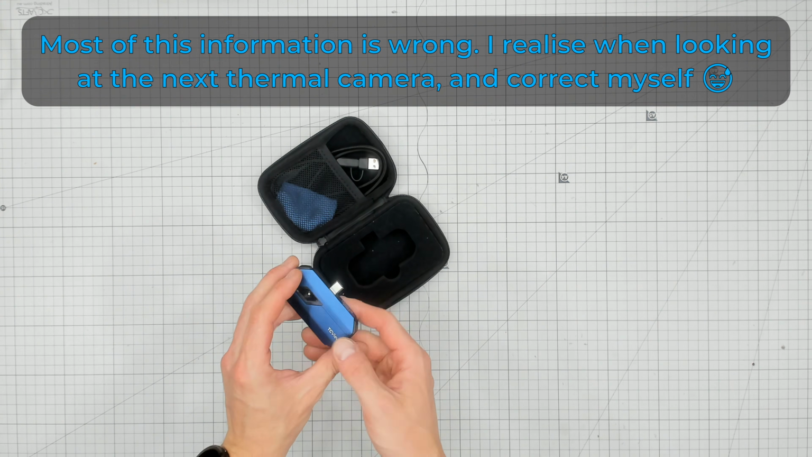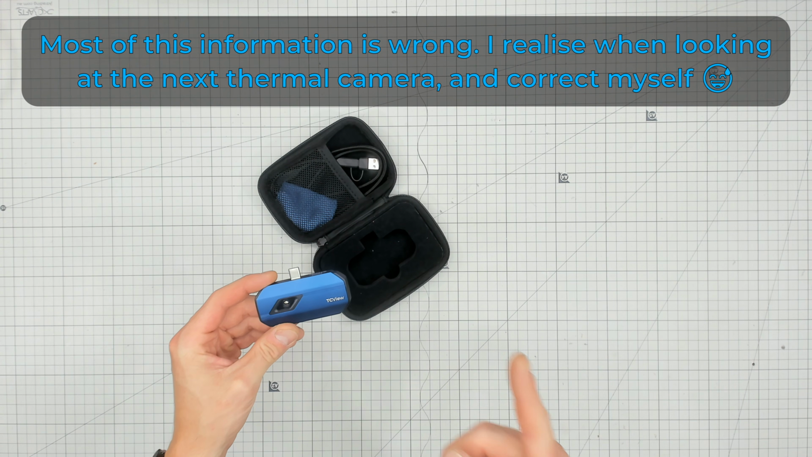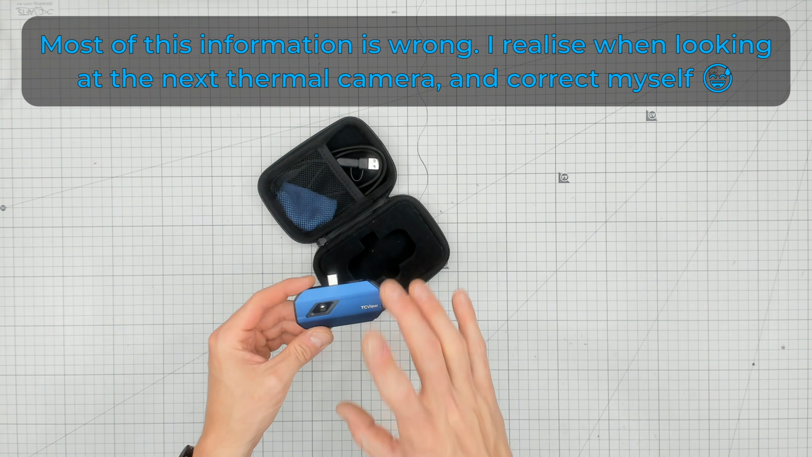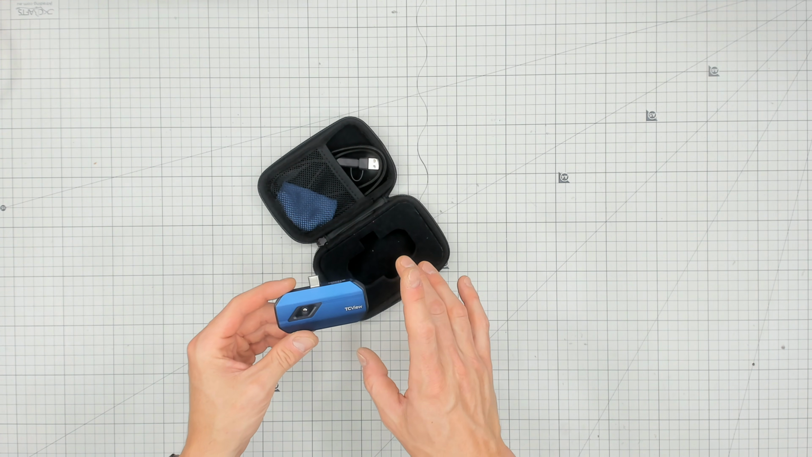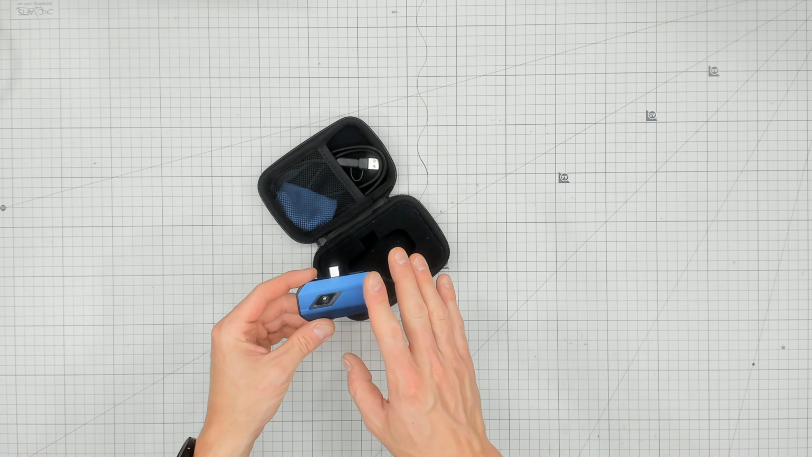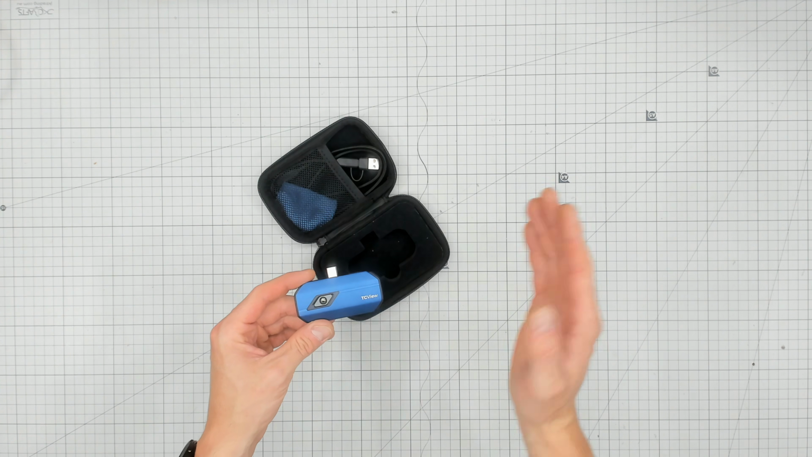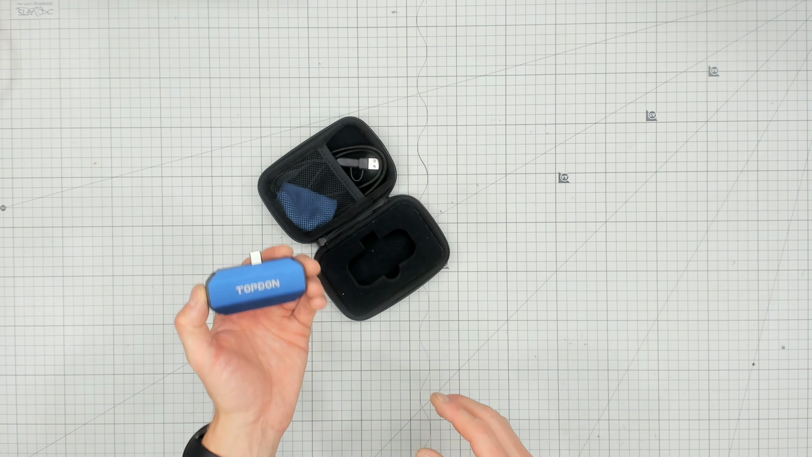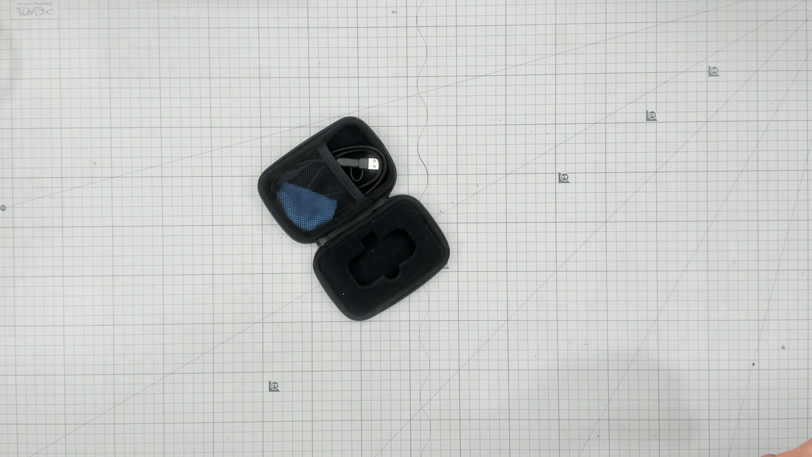What's cool though is that this will do -20 up to 600 Celsius. So it goes a little bit hotter in its detection range than the FLIR. That being said, it has bothered me a few times. It's always got auto shutter on and it tries to negotiate between the two. You have to turn it off every time you launch the app. And it does say ±2 Celsius. So that's pretty bloody good in my book.